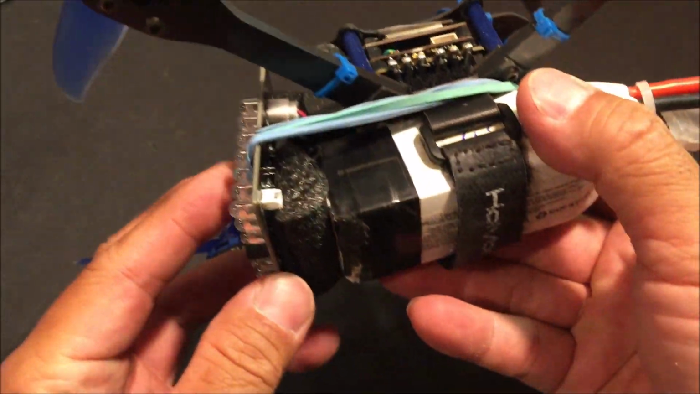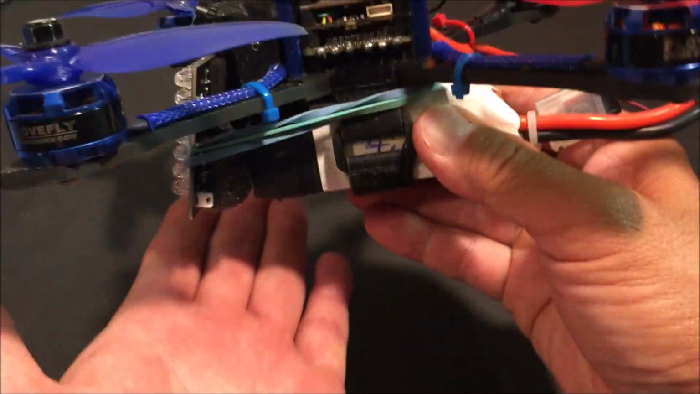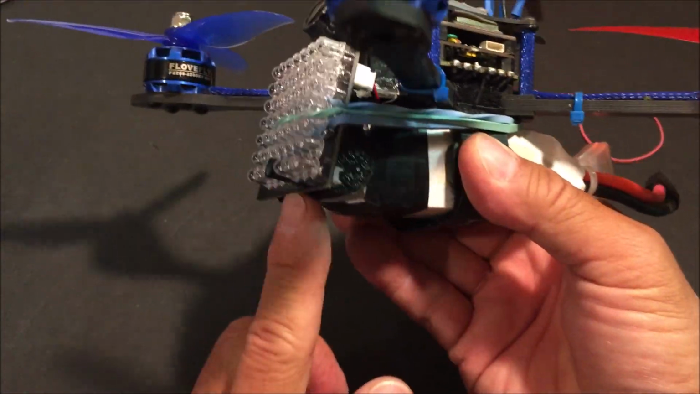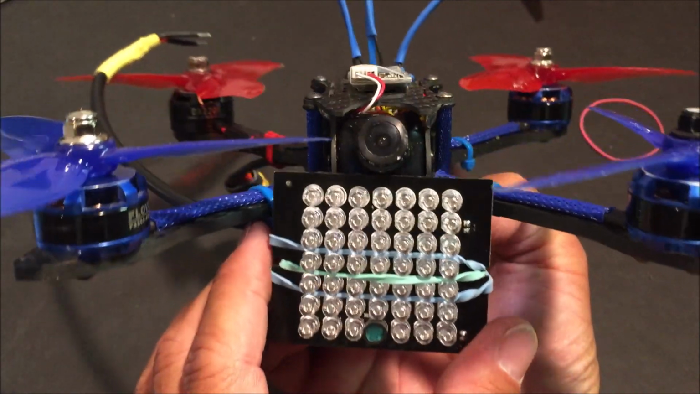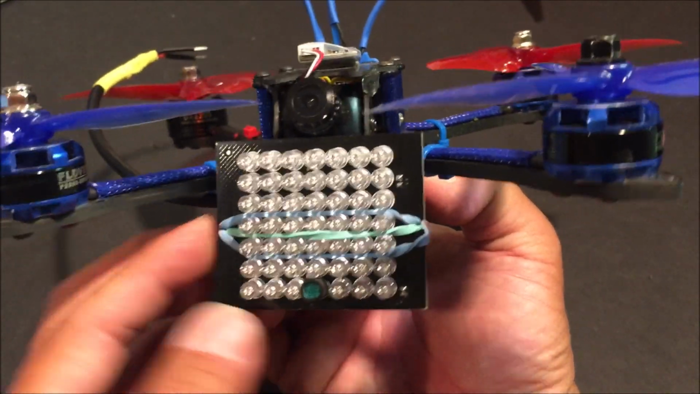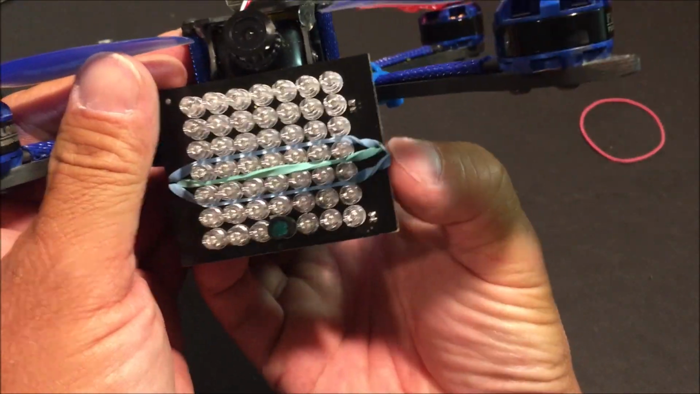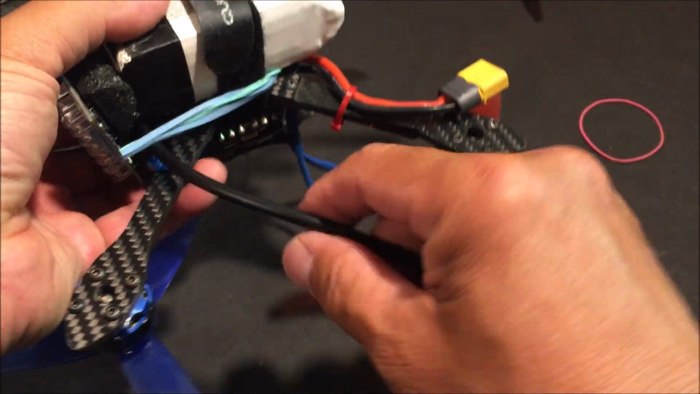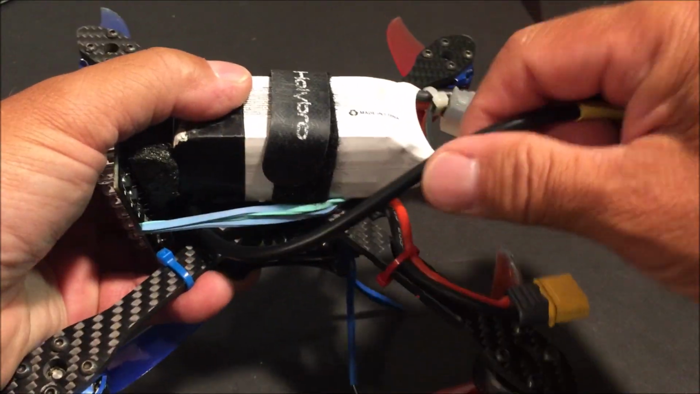So that's how it is going to look like from the bottom here, slightly above the battery. So when it lands, you're not scraping the front of the LED panel. So just like that, guys. And maybe hide the rubber bands in that little groove there. Just like that. And what is left is the power cable.